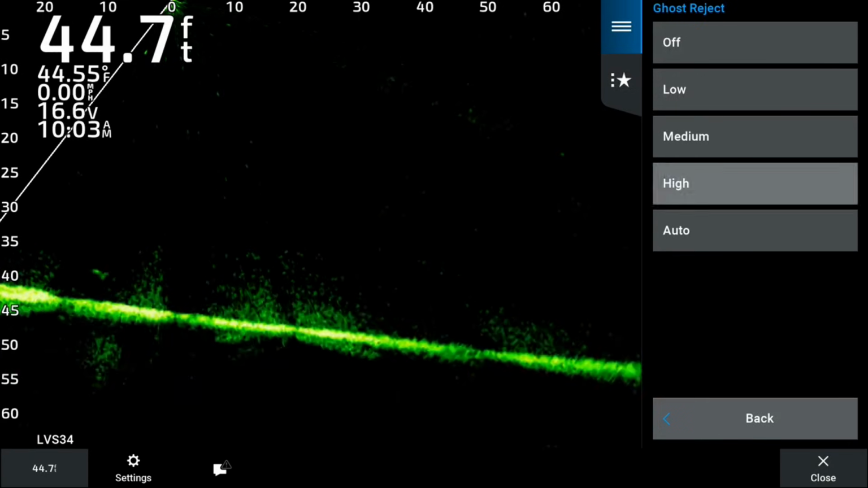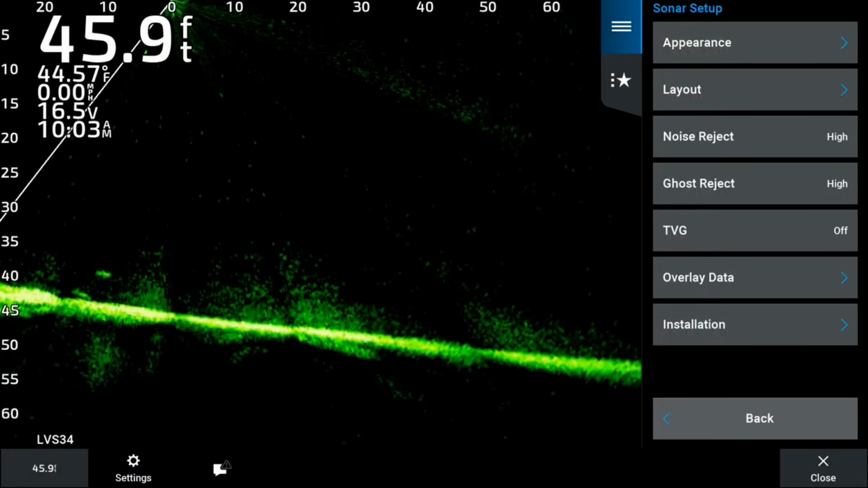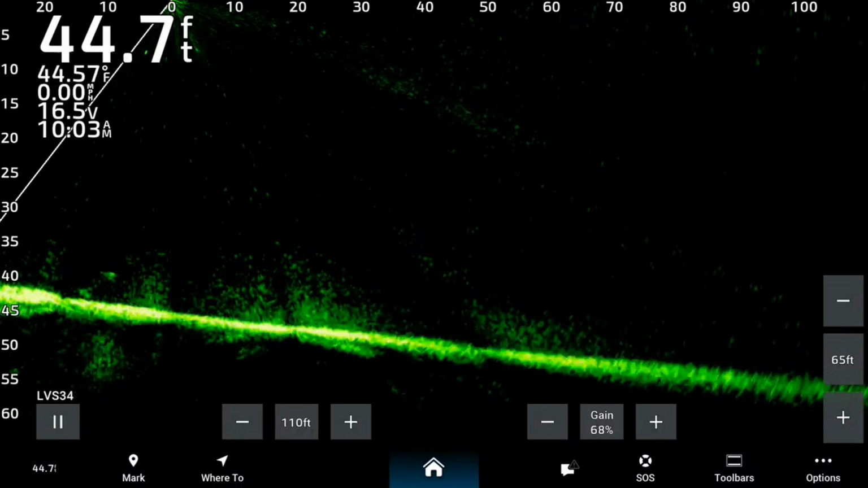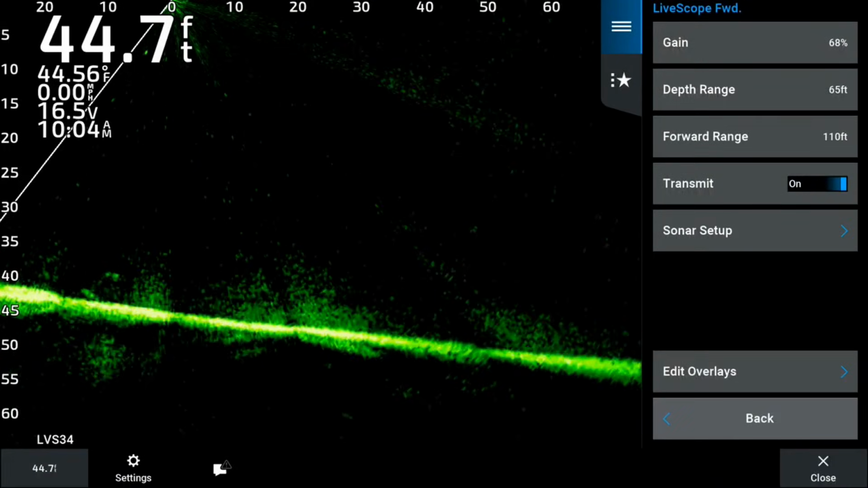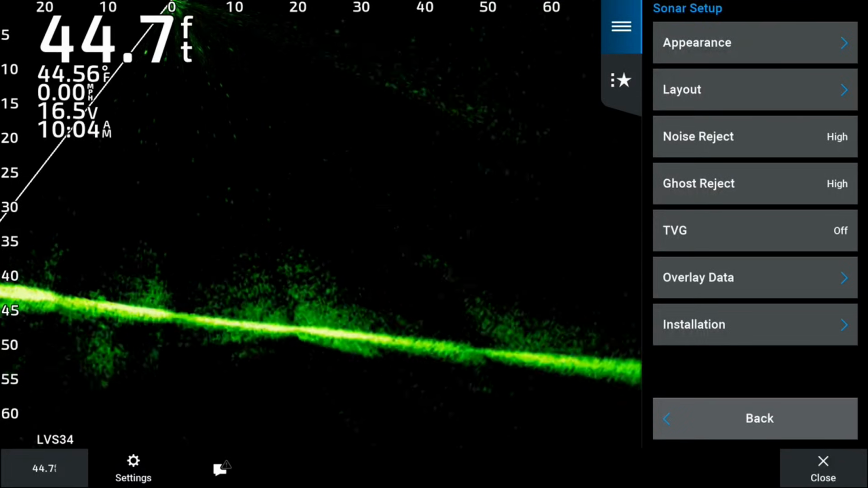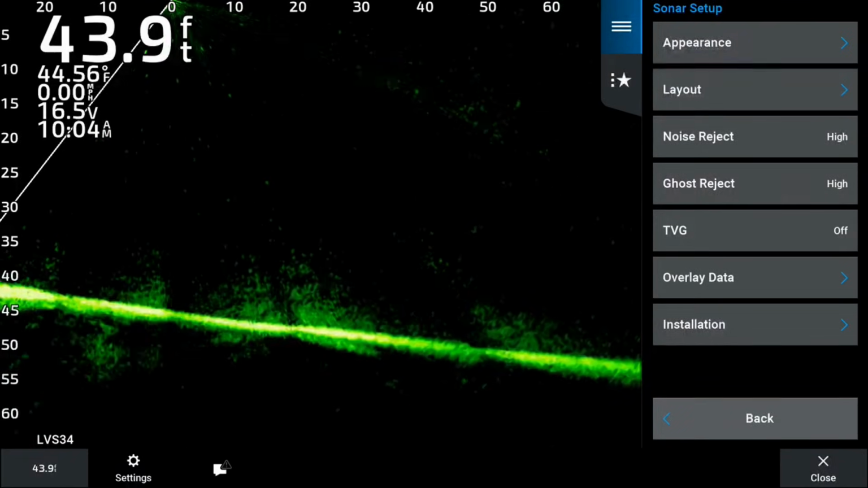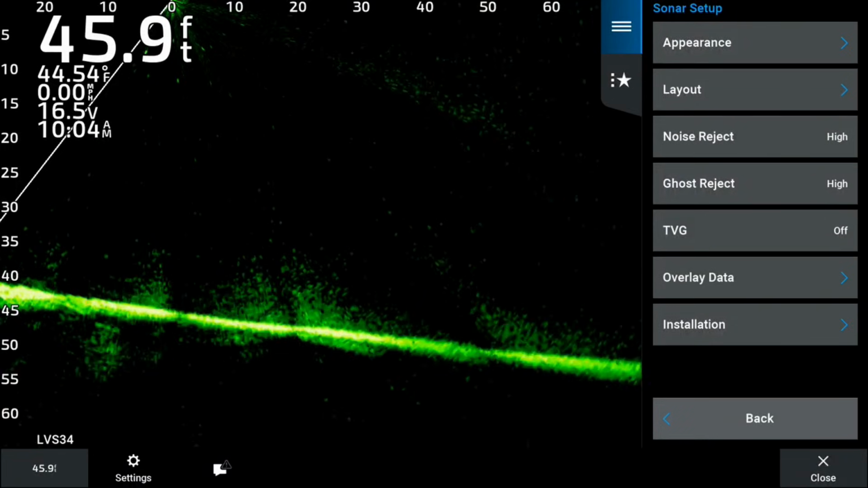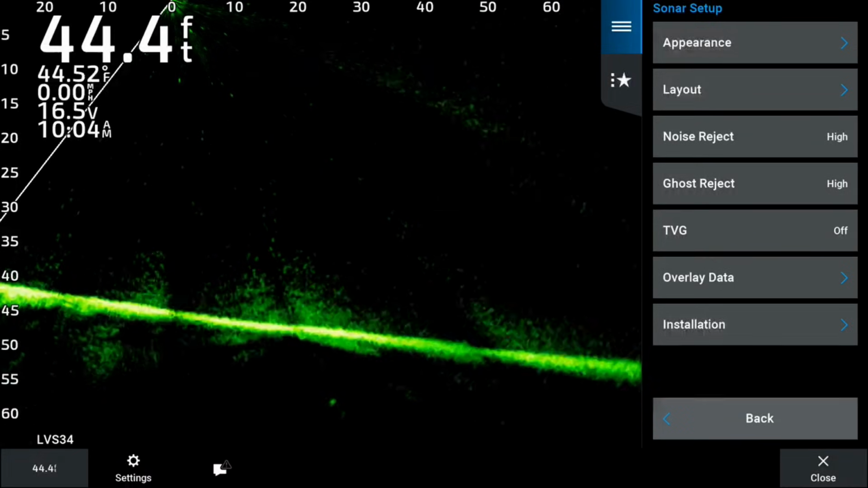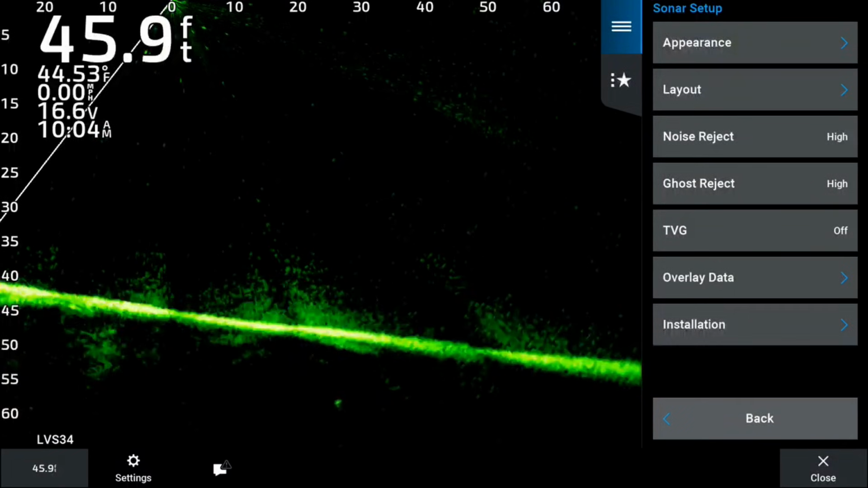All right, so there again we go, appearance. We picked our appearance, and that's under sonar setup. We did ghost reject on high. We have TVG off, and right now noise reject is going to be on high. So those are a few of the settings that you can set up before you go out.